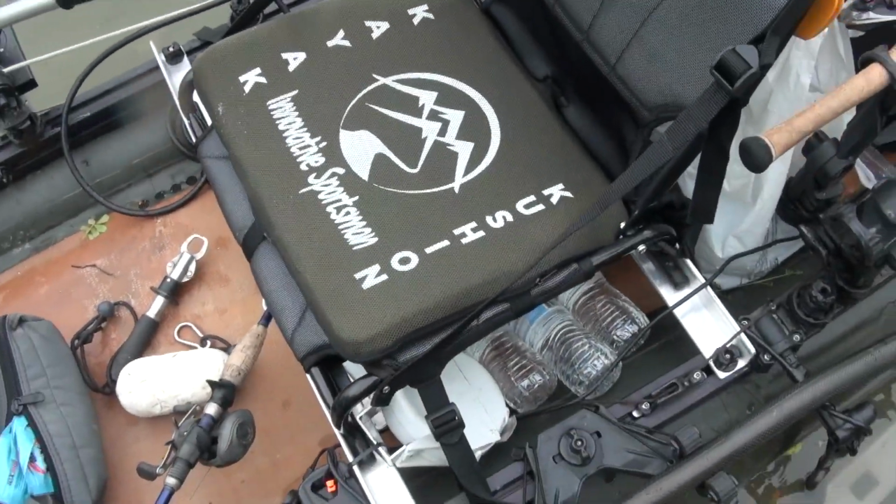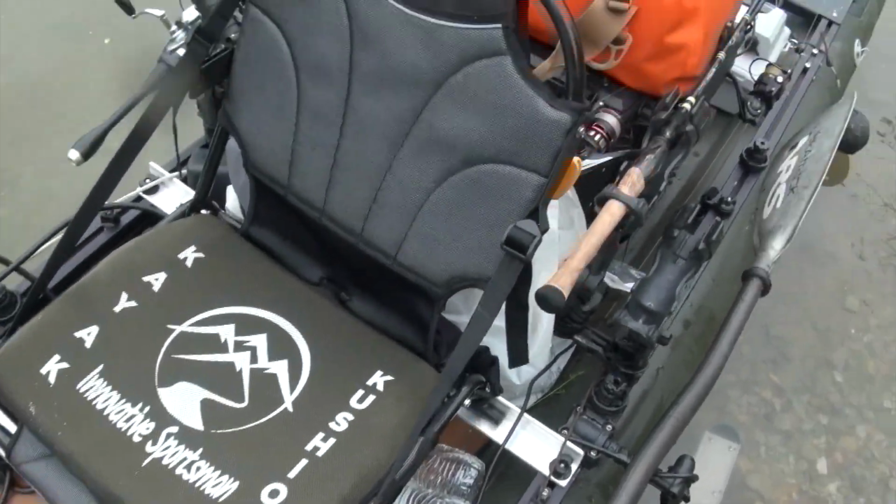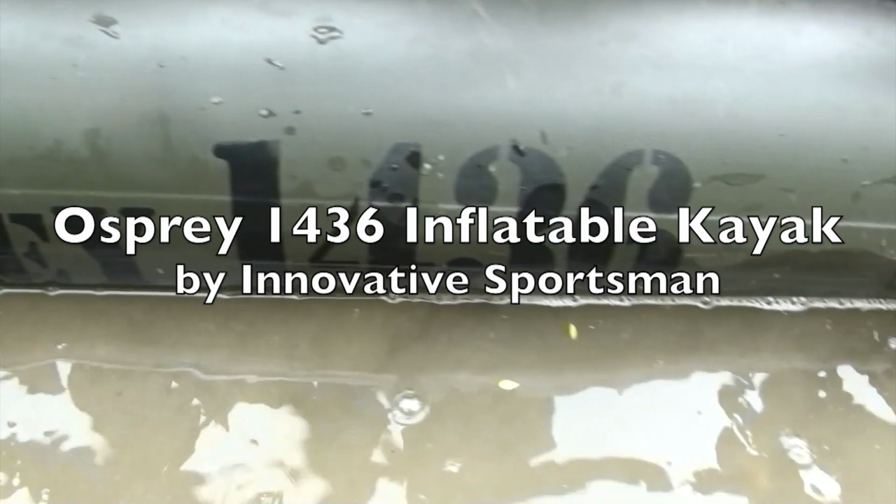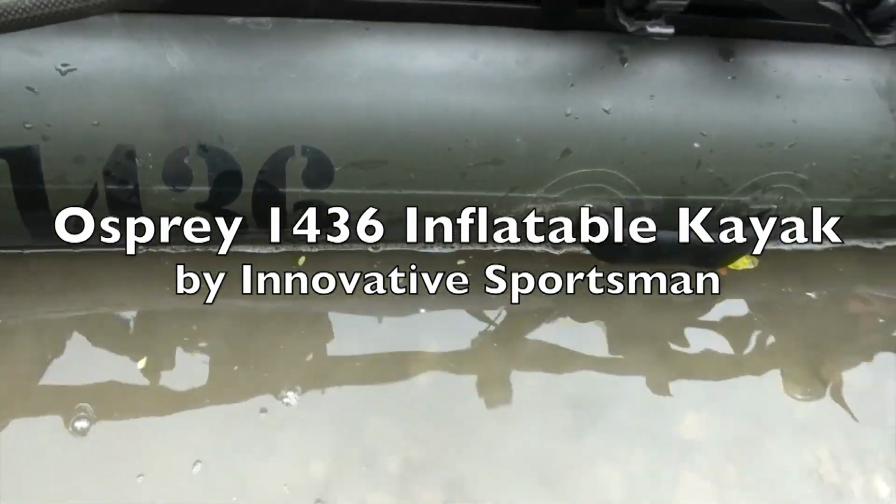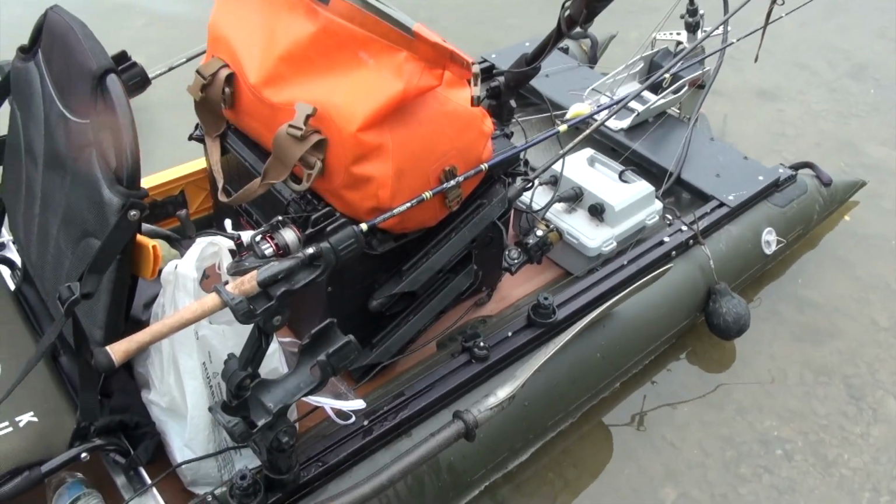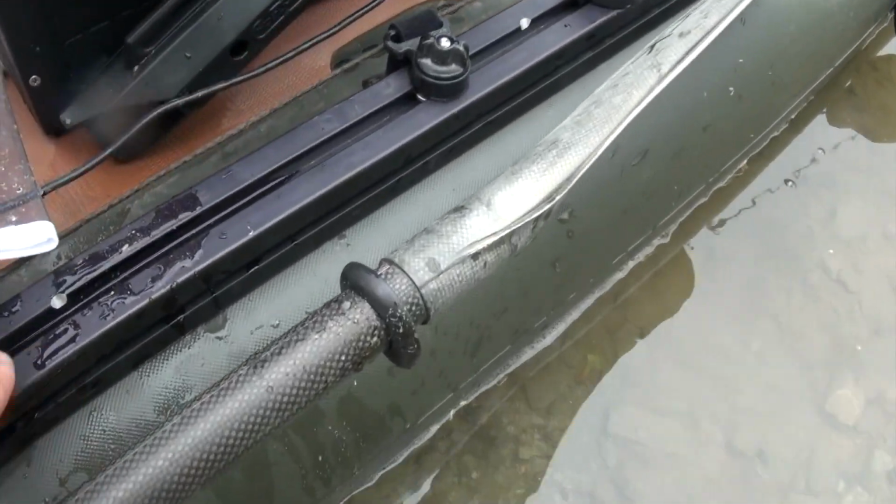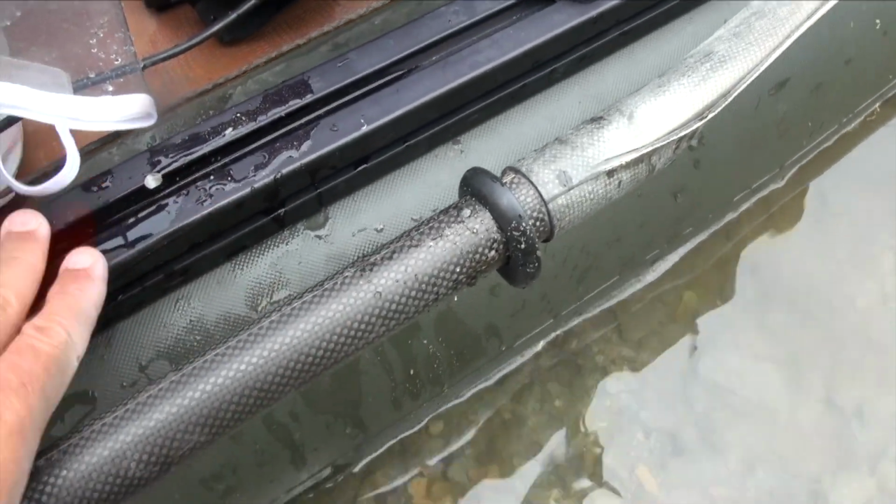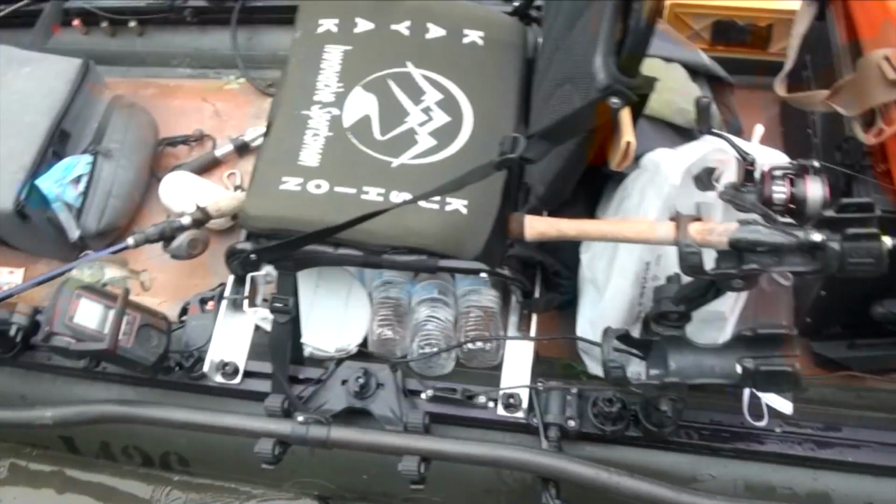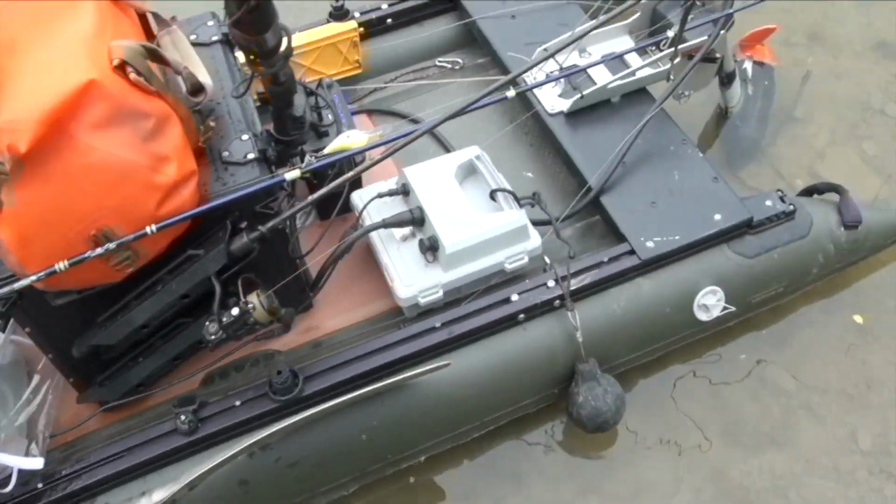I did elevate the seat a little bit from where I had it before, sitting on the ground. The Osprey 1436, this is one of the first production ones. I know that Trey is still waiting on the licensure and everything for the top loading track. This is not the top loading track, but that is coming. Once he has that, then he'll get the first 20 or so up for sale on his website.